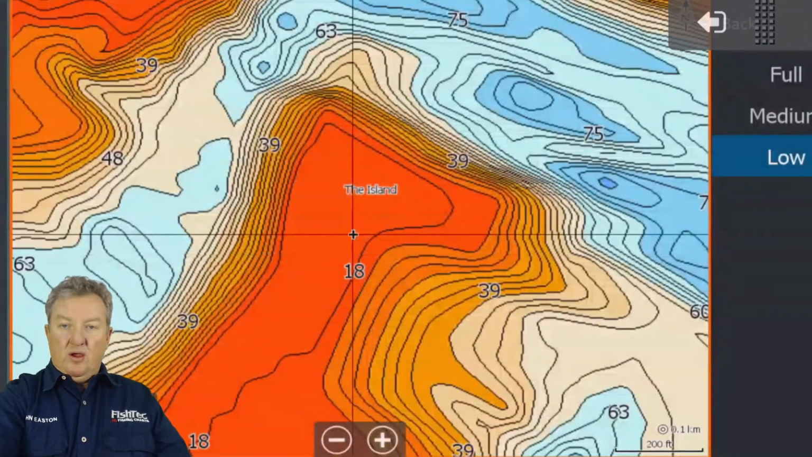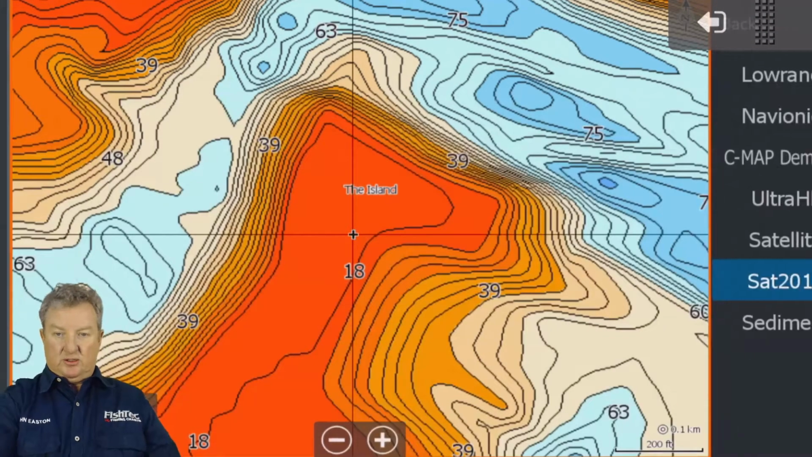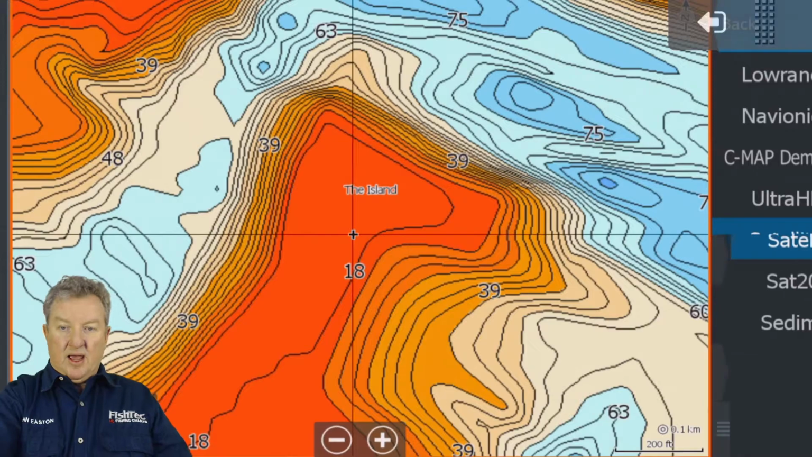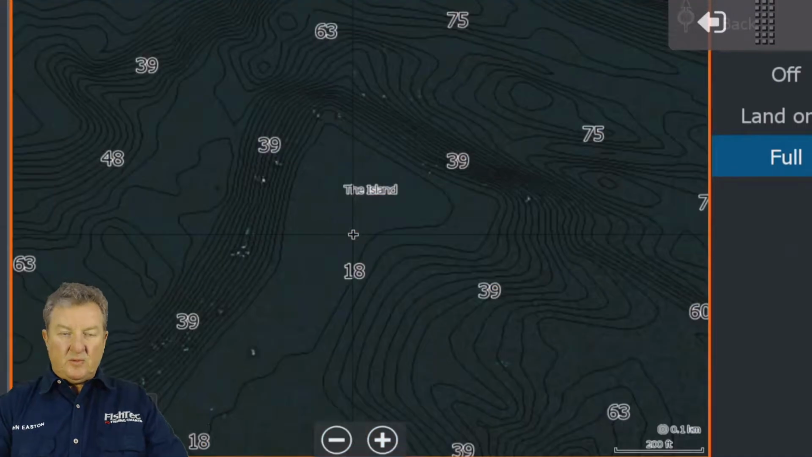Now, guys, the reason why I'm on this island area, I've actually put in 2 satellite charts. Okay, let's go to satellite. I wonder why they jumped over to that one, but anyway. And now what we're going to do is we're going to put land only. We're going to go full. Okay.